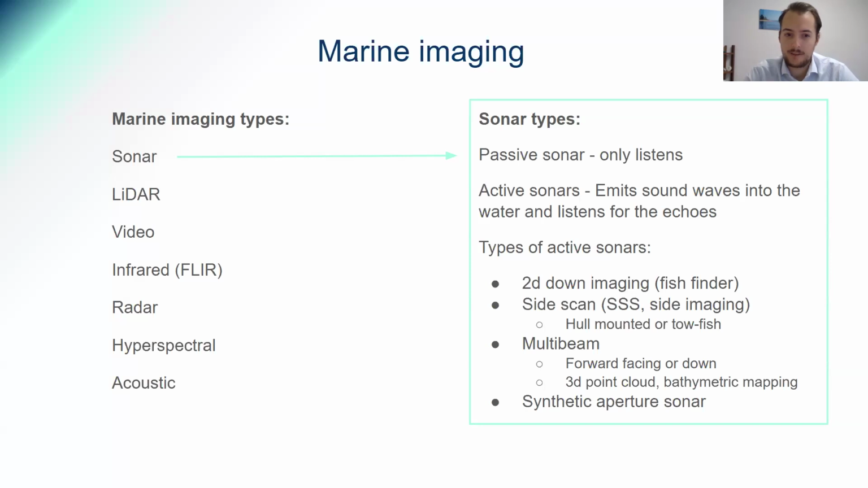I guess the main one that's been around since I was a kid is fish finders. When I was out there on the water with my grandfather, we had this big box. I'd love looking for the little fish and be like, Grandpa, there's a fish. That's down imaging, in that it just goes directly down under the boat, used to find the depth. Usually that's the main use case, but it can also detect stuff in the water column.